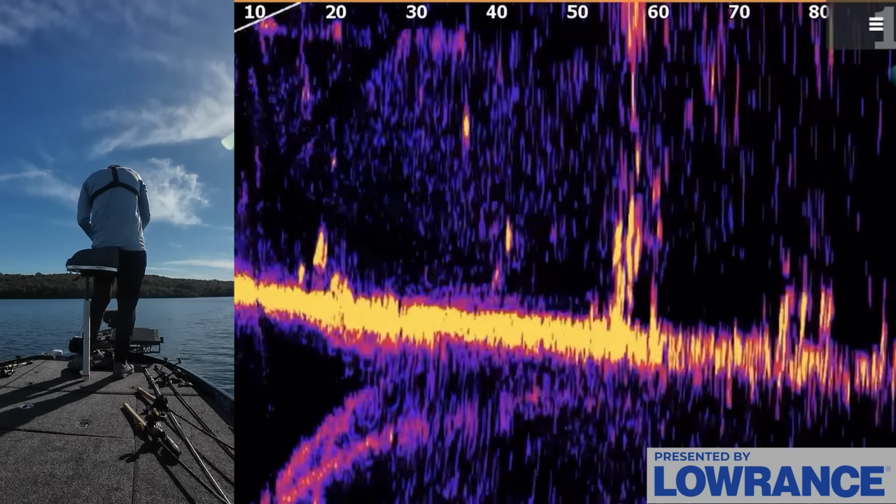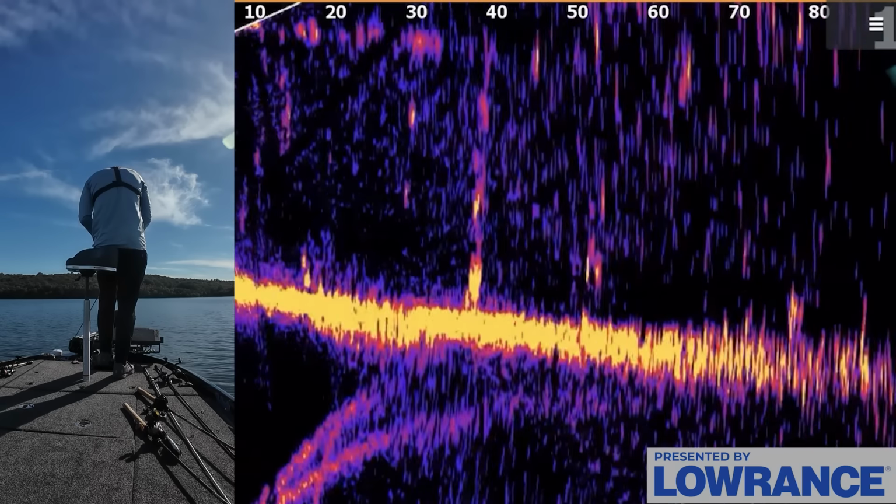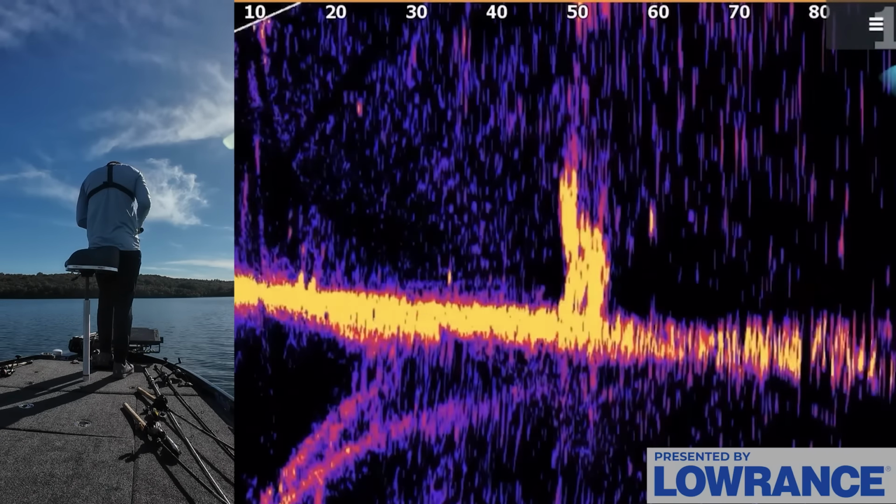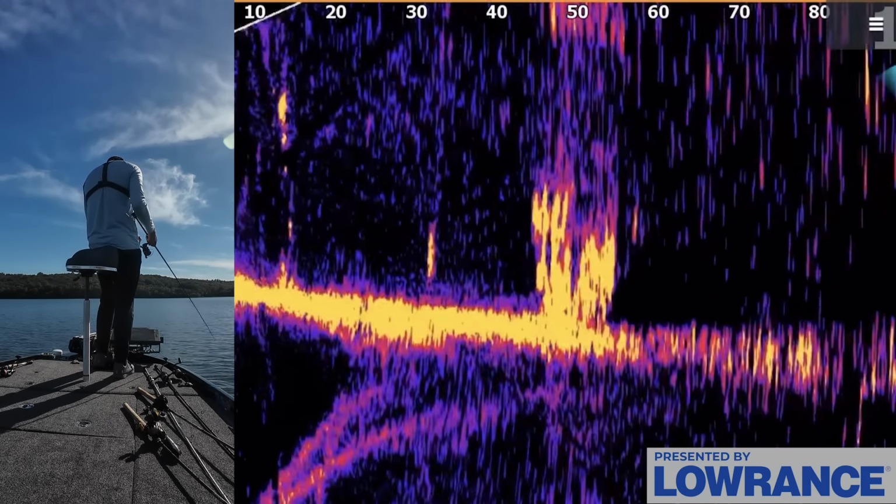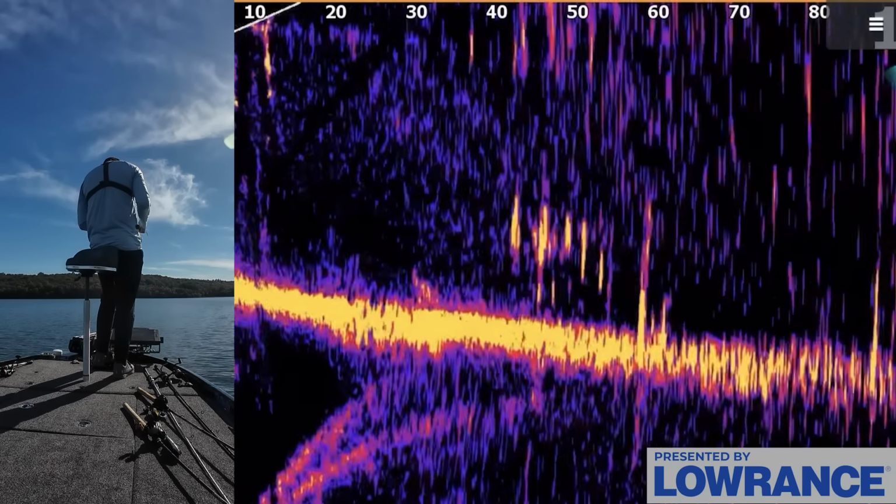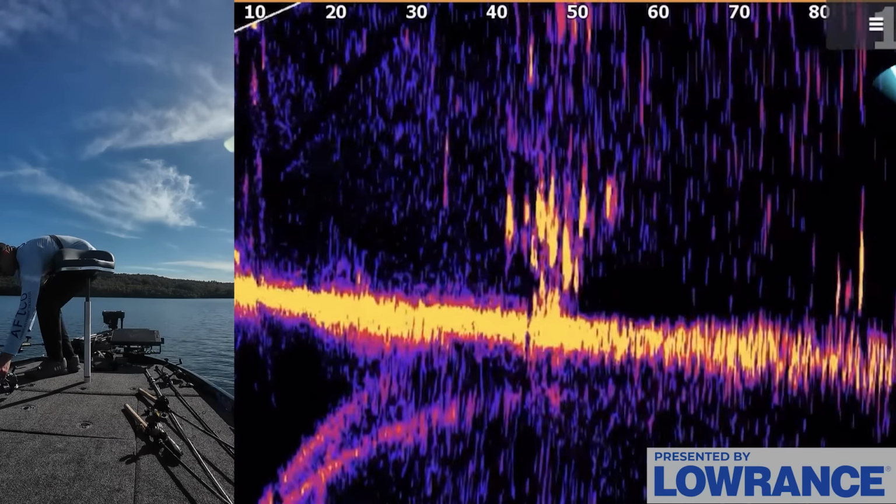Come on, fish. Come on. One of you come get it. Nope. No dice for the hover rig. Let's see if the weedless Wacky gets one excited.